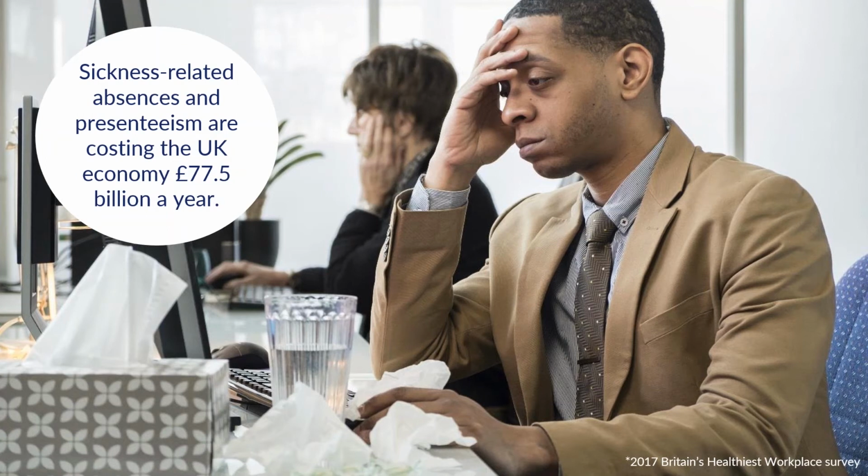A survey commissioned back in 2017, which was the latest time that it was done by Britain's Healthiest Workplace, suggested that absences and presenteeism are costing the UK economy £77.5 billion per year. And the worrying part about that is that it's up 6.2% from the year previous.